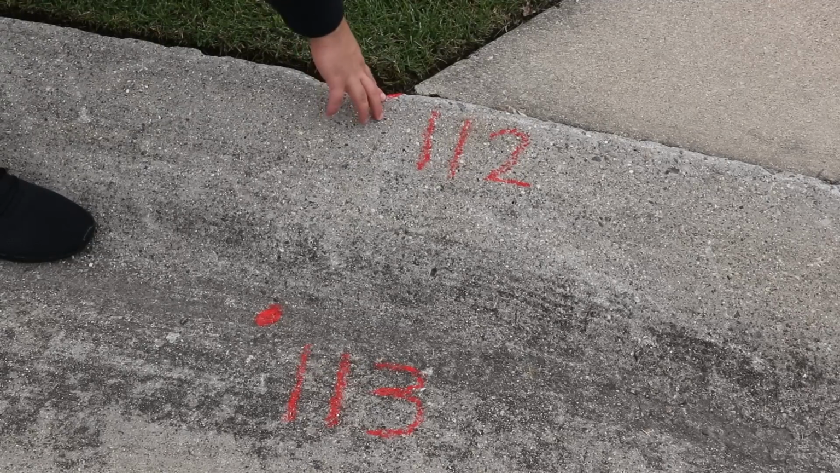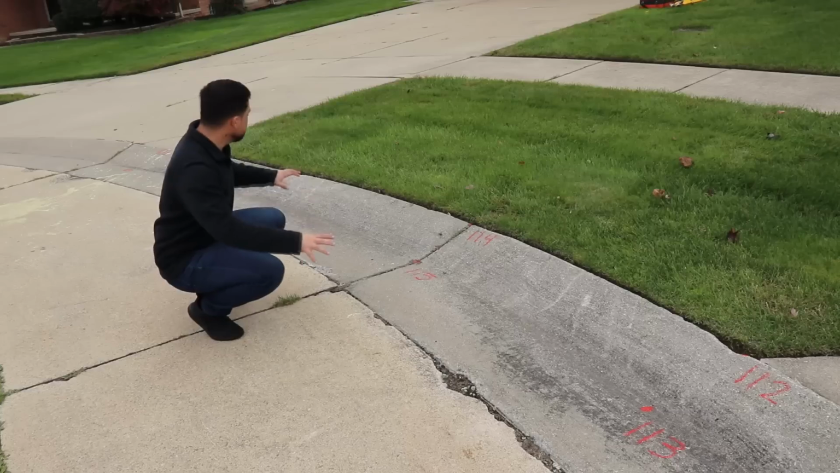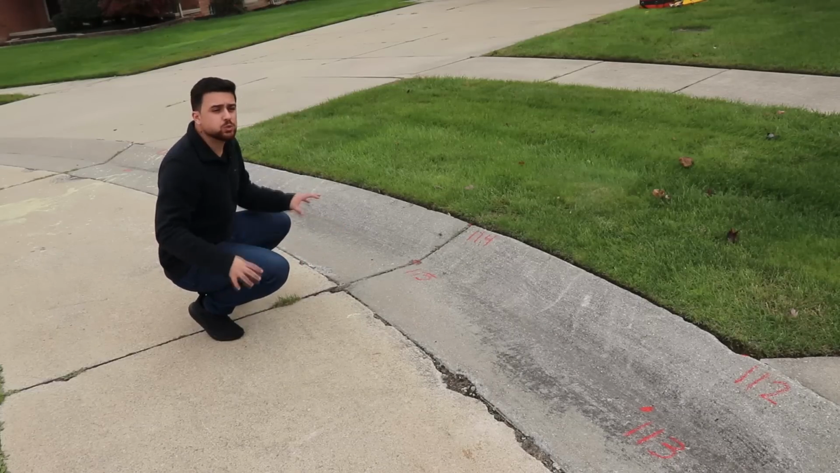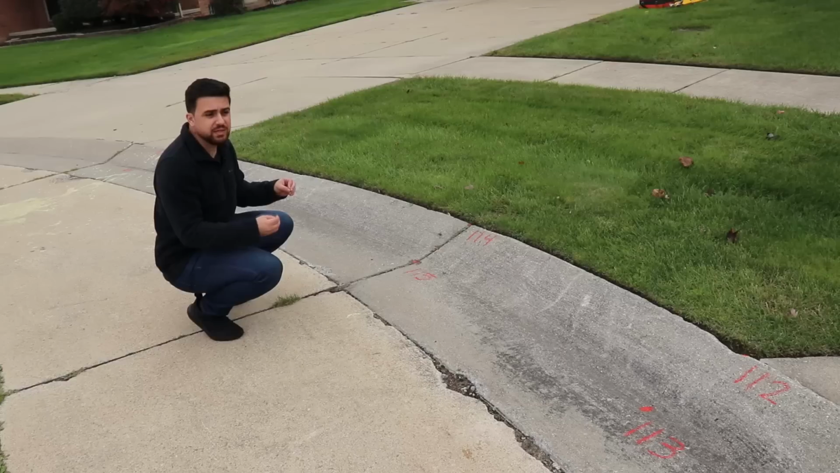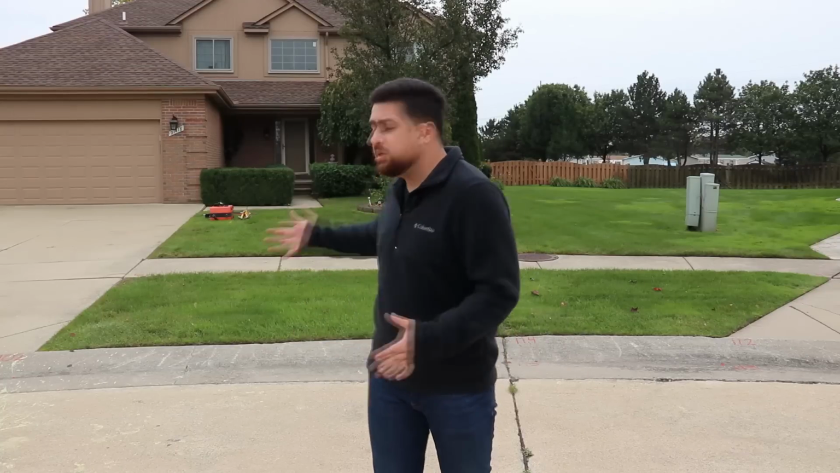Points number 112, 113, 114, and 115 will be used to map out the curb and gutter, as well as analyze the change in elevation, just like we did with points 101 and 102. And that's it. That is what we're going to be surveying today.